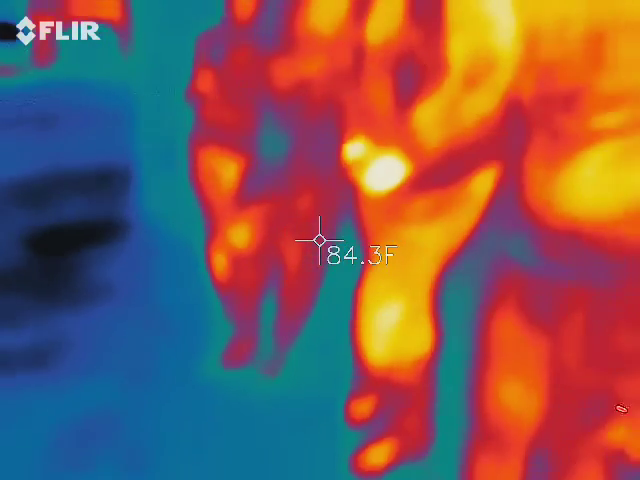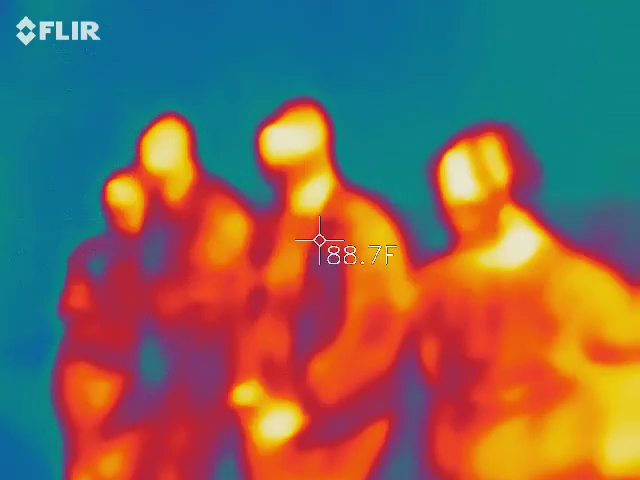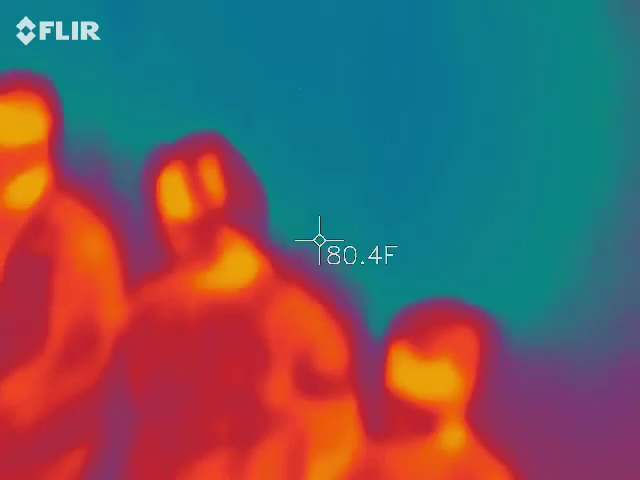I don't like to get false positives. So let's say Roger's standing where I'm at, and he says, Nick, there's a blue spot on the wall. I can't figure out what's around it. It's all orange and red around it, but the blue's in the center.